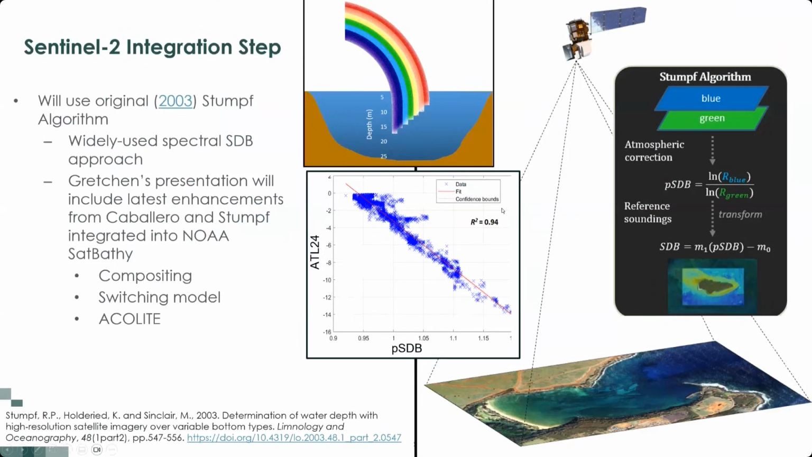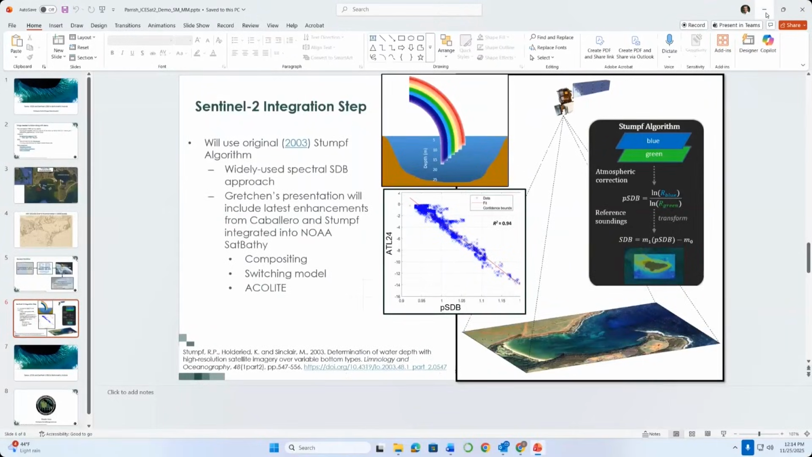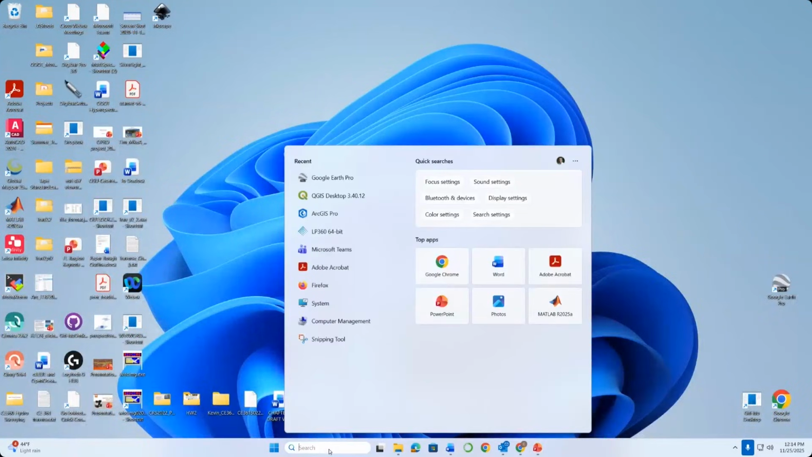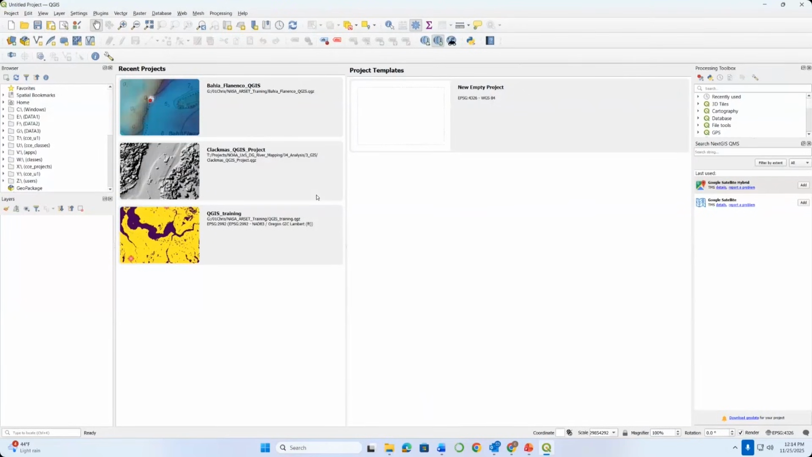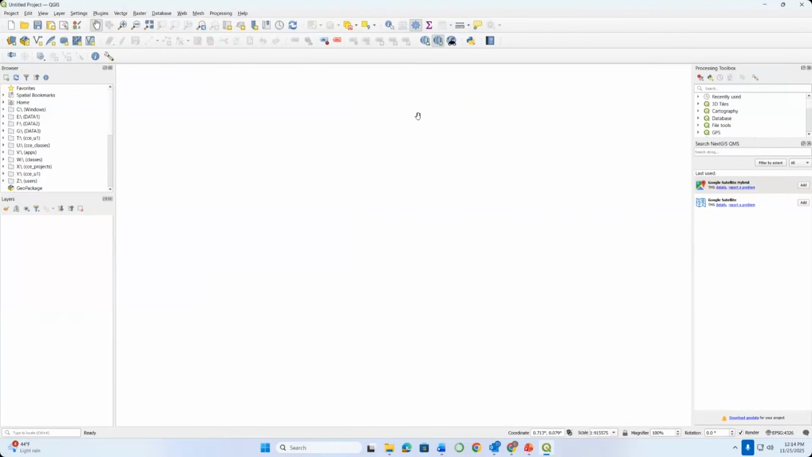So with that, let me go ahead and just start in on the demo. The first thing we want to do is I'm just going to bring up QGIS. Again, this is free and open source GIS software. The version I've got is 3.40, but any recent version should work reasonably well. And I'm going to go ahead and just open a new empty project.